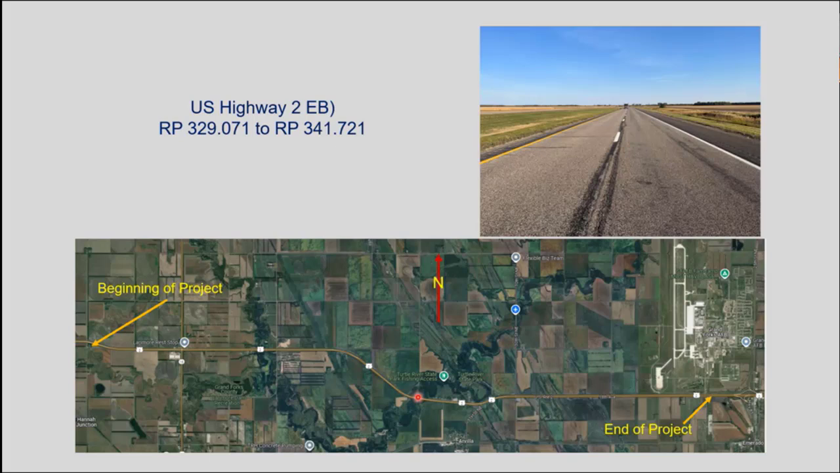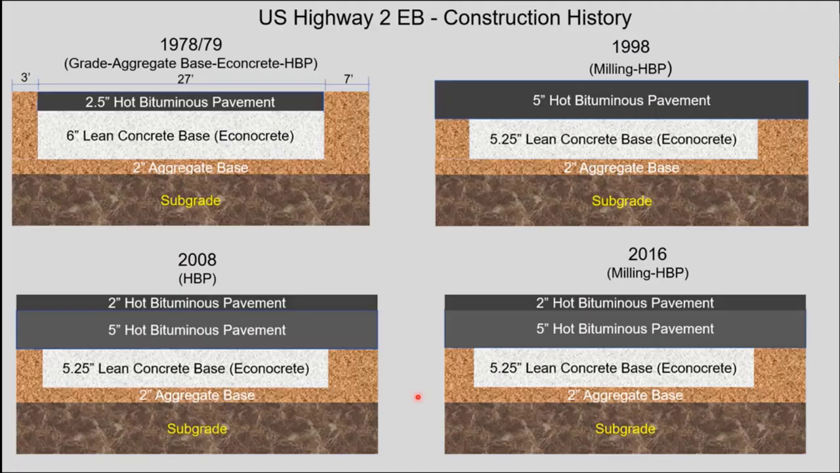It happened to be on US 2 eastbound from 329 to about 341.7, which starts at about a mile west of the Larimore turnoff and goes to the base, as you can see from the map here. Part of the reason this particular section was picked is that it had a unique section to it, as you can see in the upper left.